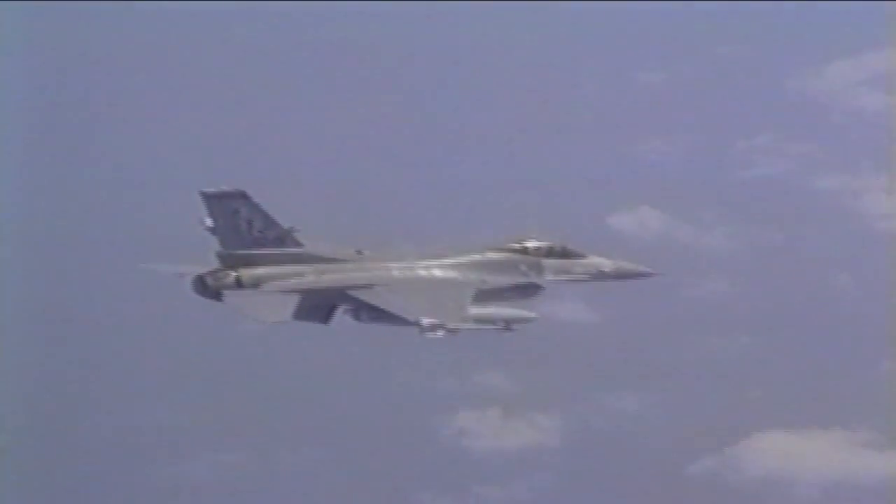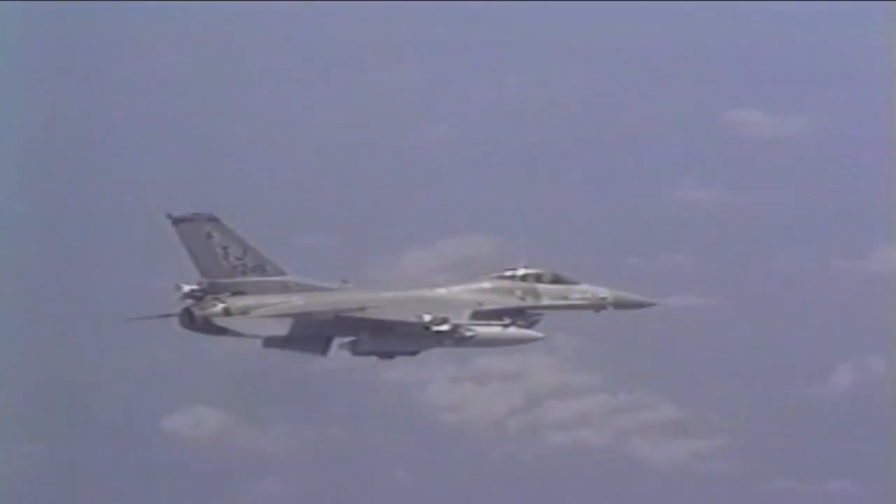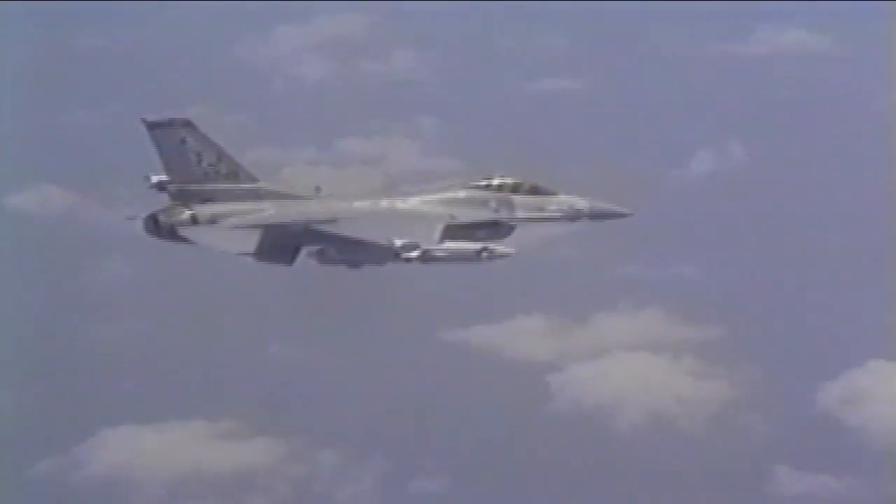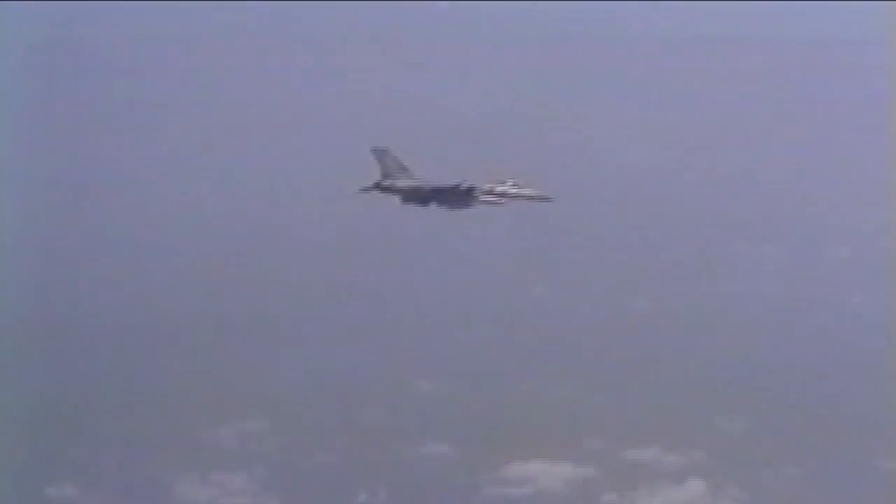Long stop, or hey, give me a heads up before you pick up. Push on my gadget. I'm going to get below this step back here. Stand by. 20,000 is good. You don't have to get all the way down. And Lone Star 3, Red Crown, your sweet spot there. Copy, thank you.